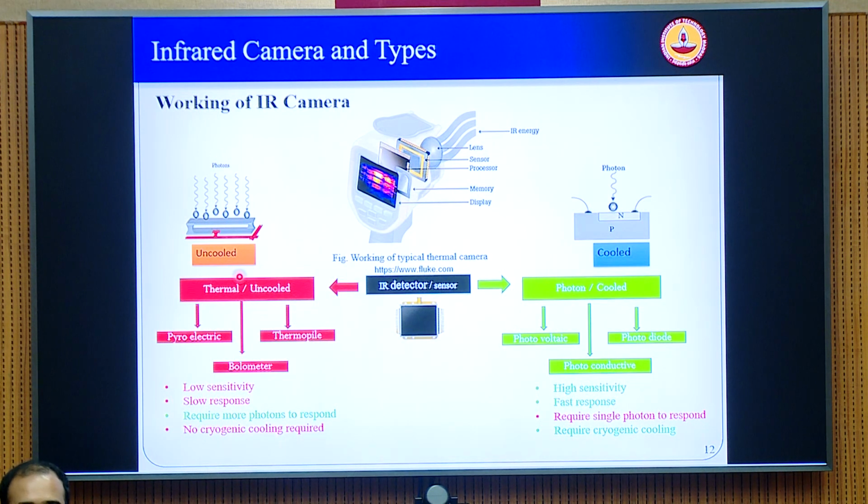So the uncooled cameras work on different principles. They directly sense the heat through some principles where the resistance of the element changes, and consequently the current changes, and then you have a calibration of the current proportional to the intensity of the radiation that is falling. So that is uncooled, where you don't have to use very expensive semiconductor materials, and also you don't have to cool the semiconductor materials to very low cryogenic temperatures of 70-80 Kelvin. So these are maintained at room temperatures, and therefore fairly compact, lightweight, and also inexpensive.